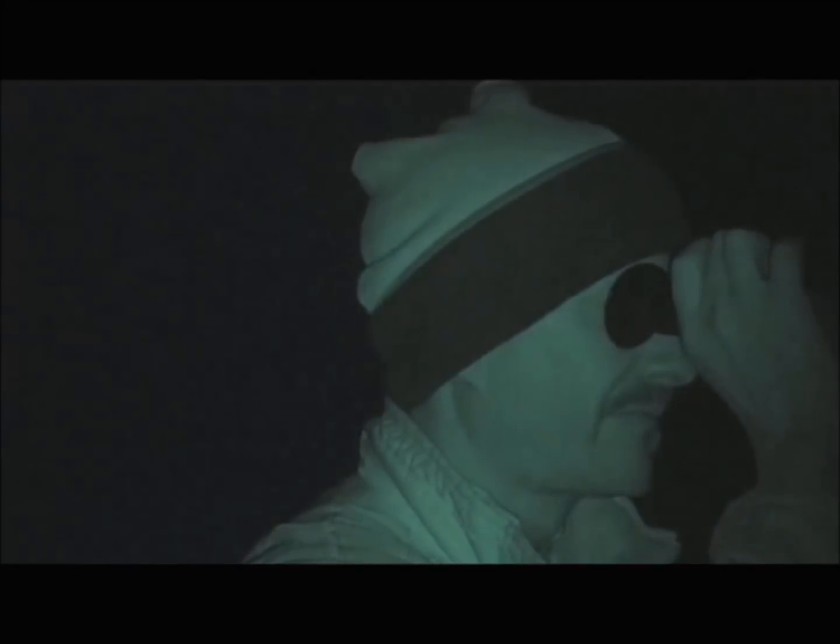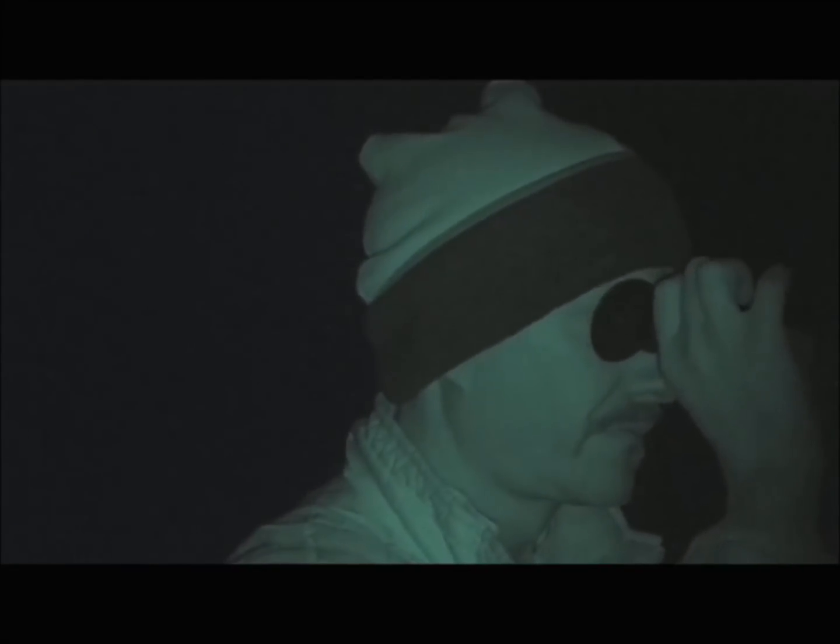And while alone in the field late one night last week, I encountered this tree fall. Sasquatch will often push over trees in an attempt to chase off intruders, and as I held my ground, I picked up some rather interesting FLIR footage.